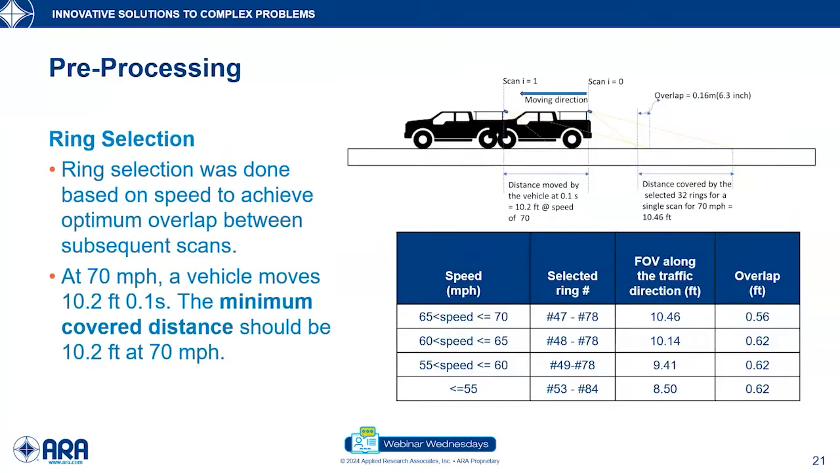The first step of pre-processing was the appropriate ring selection. In the earlier slide, we saw the LiDAR is capable of generating 128 rings, which can cover 200 meters. However, to capture something as small as a pothole, we want to really focus on the area of interest. To this end, the rings were selected based on the speed of the vehicle, so that we can focus on the pavement.